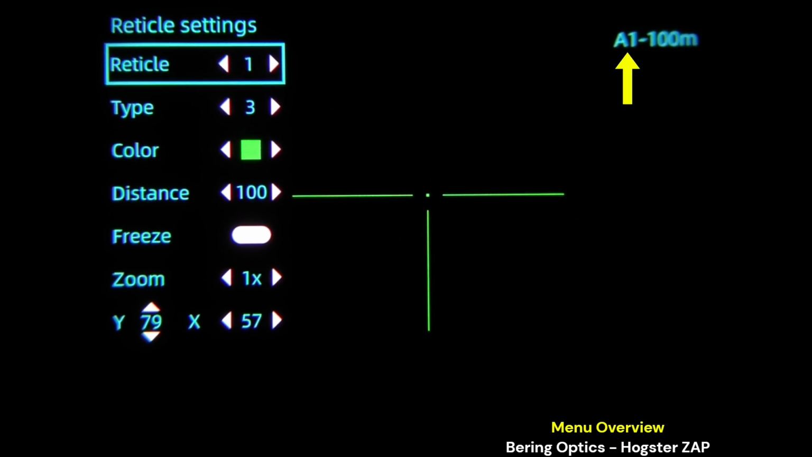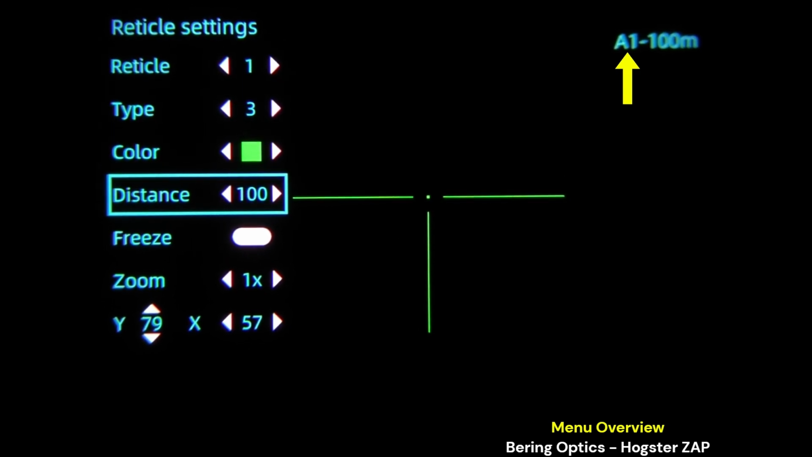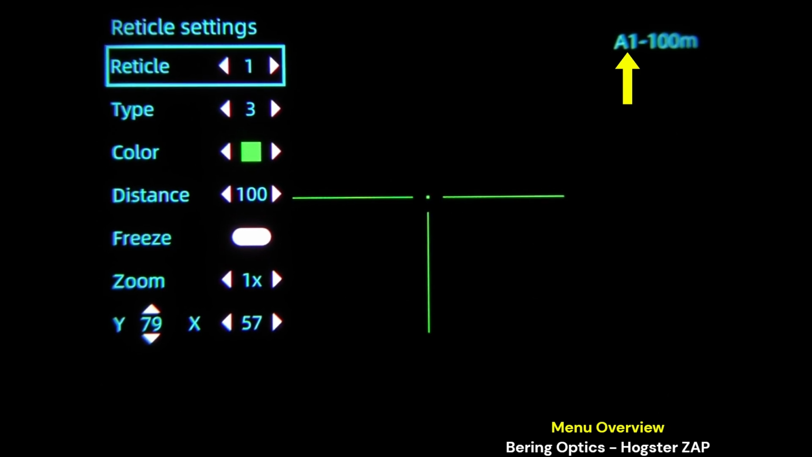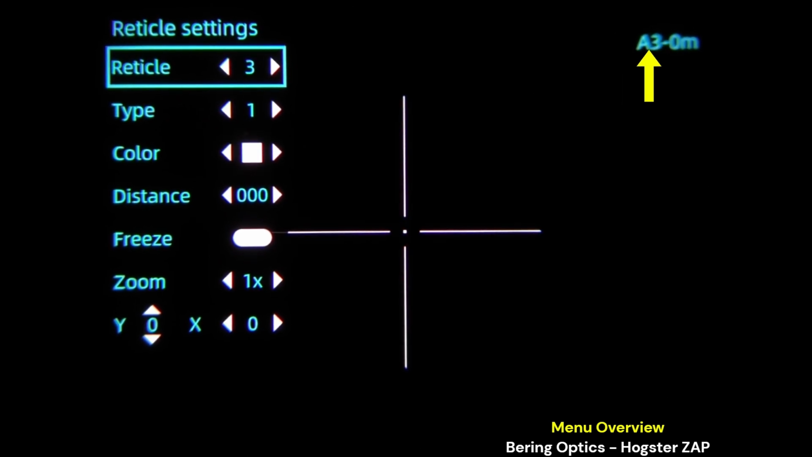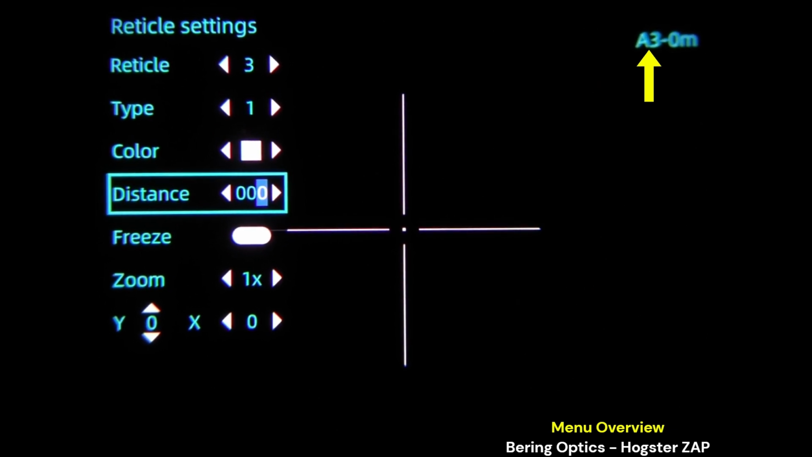So under A, you can set your distances to be different, but essentially under each profile, you're going to have 6. Hit menu to cycle through those. So right there, 200 yards is reticle 2. Reticle 3, the user could set that to 300 yards if you wanted to.